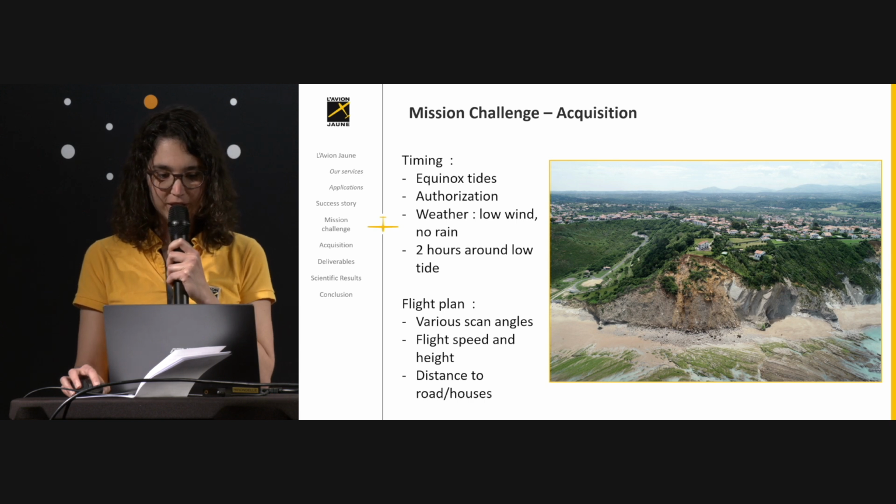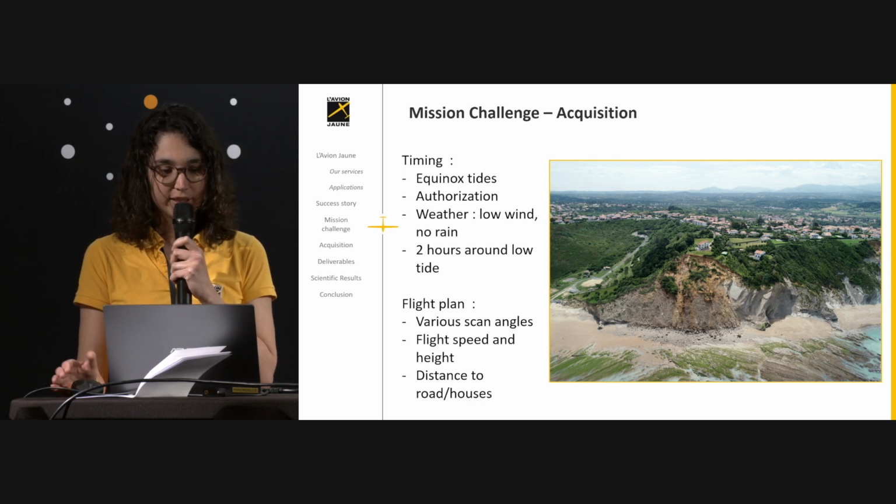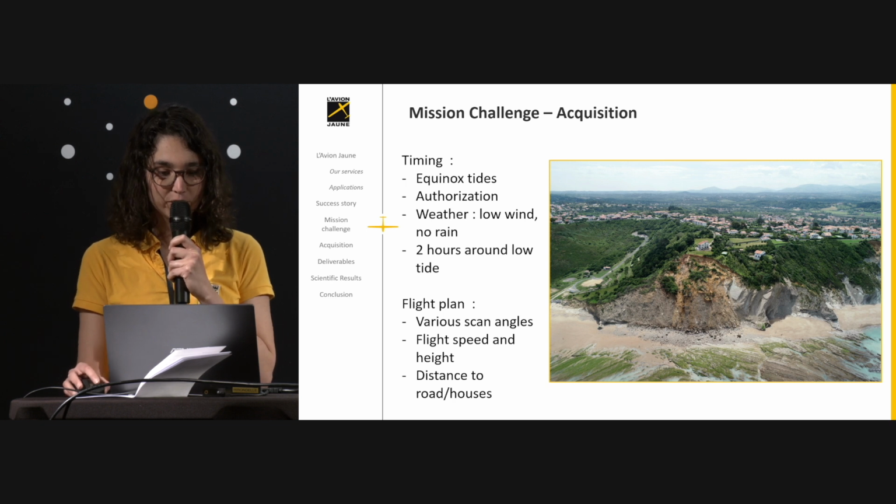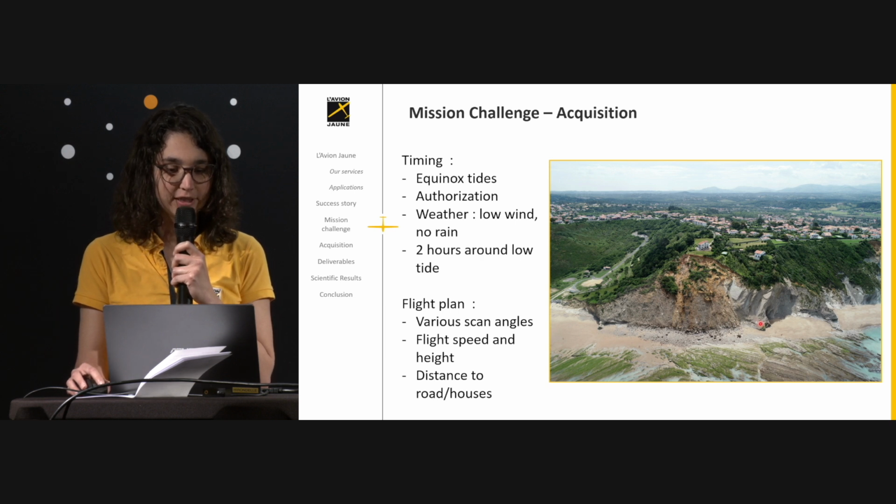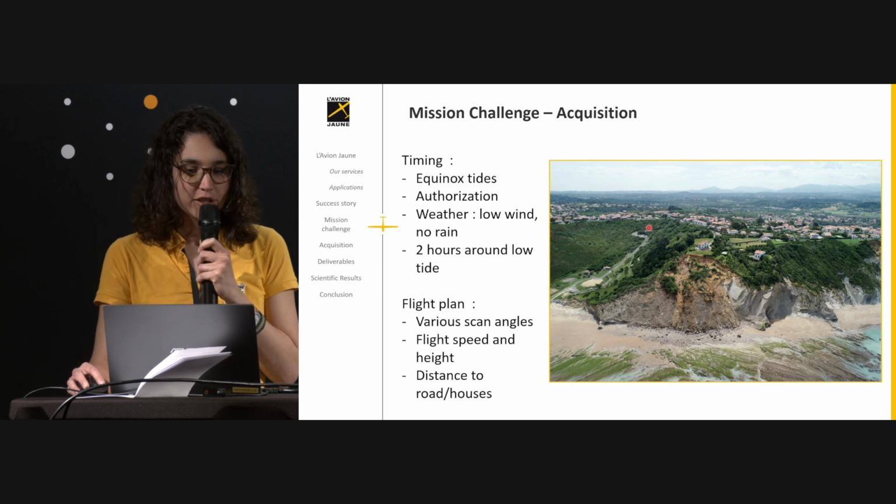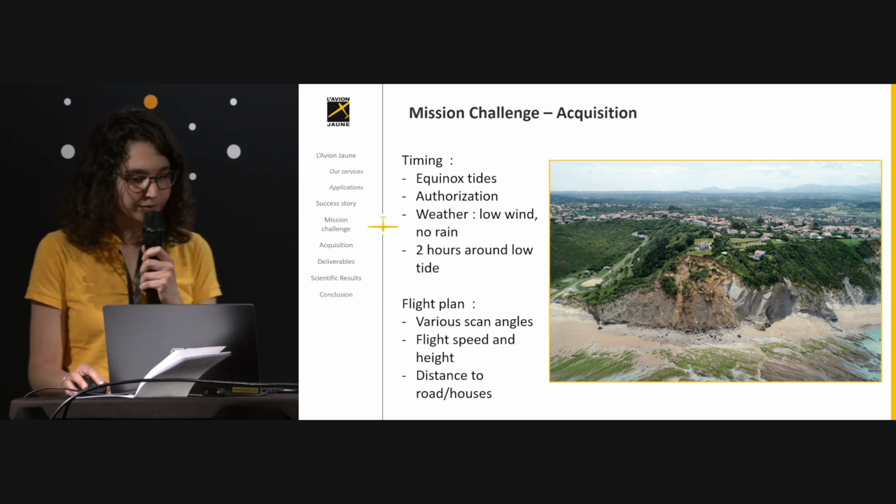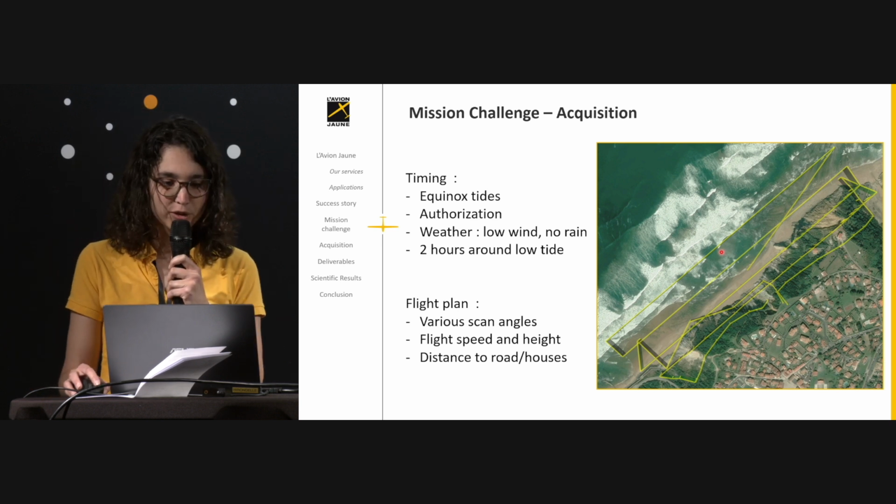And for the flight plan, we needed to respect flight speed and height, distance to road and houses, and we wanted various scan angles so we could add some points, even in the small cavities inside the cliffs. So this is the configuration of the BDAR area, and this is the flight plan we chose.